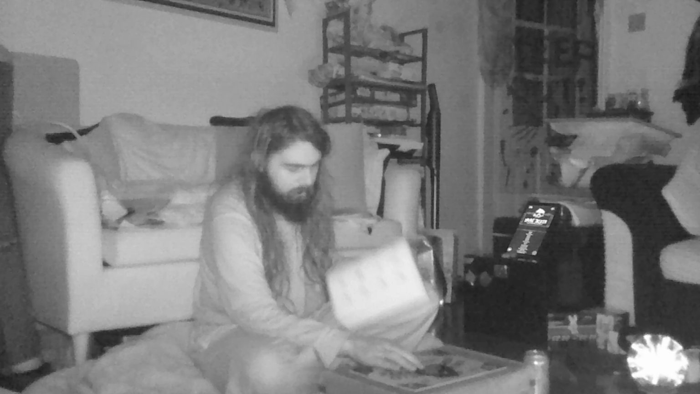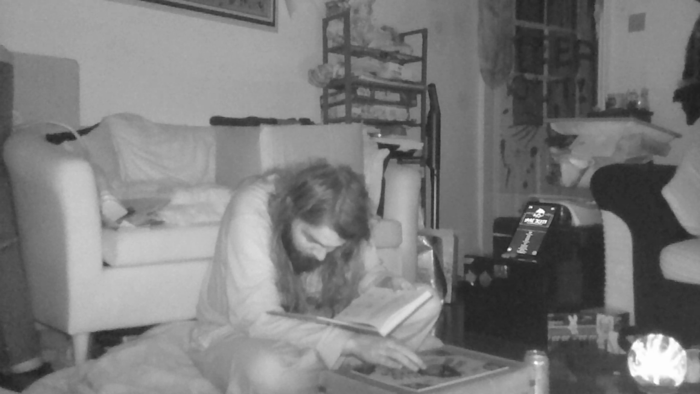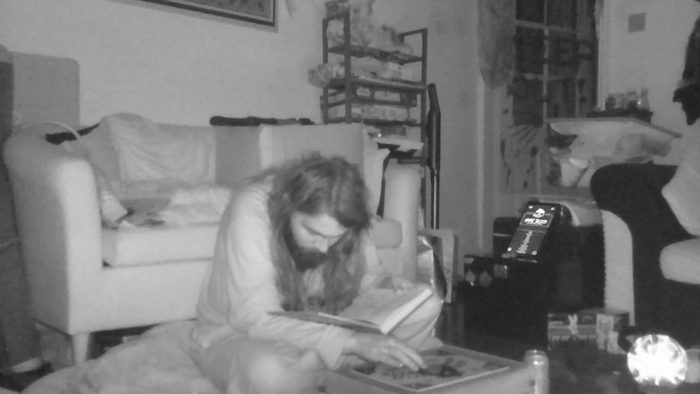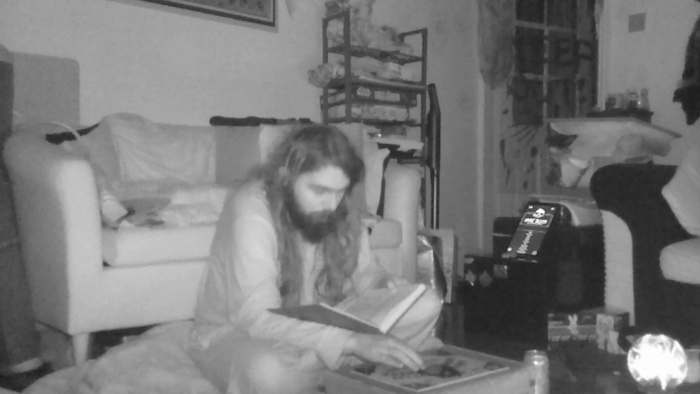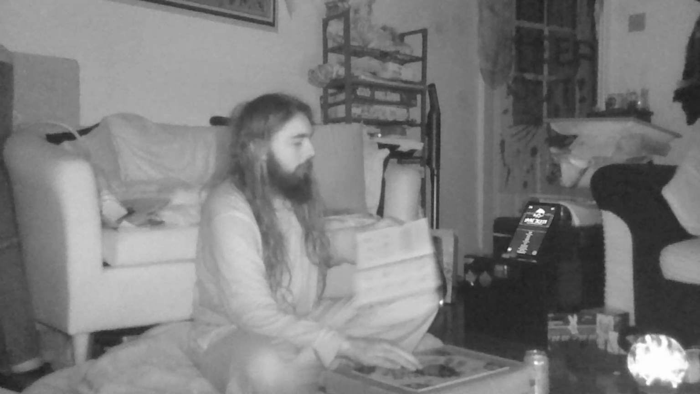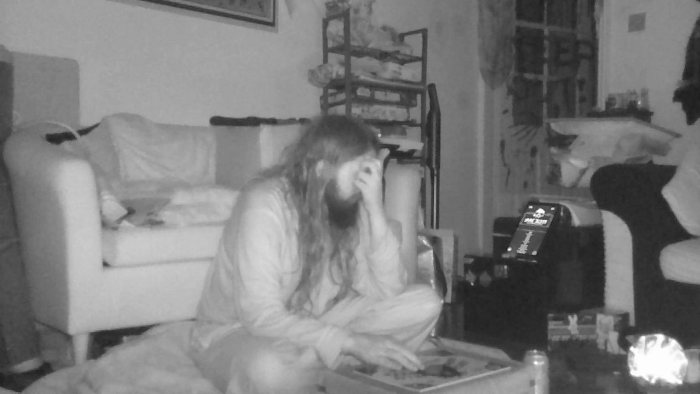But I can't read any of these names in the dark. Right, Astroth. That's one of the ones written down. I'm probably just going to have to go from memory of these names, because I can't read them in the dark. I could go grab the torch, but it's not a brilliant torch to use. It will just blind me because it's a UV torch. Feels like really drained again.